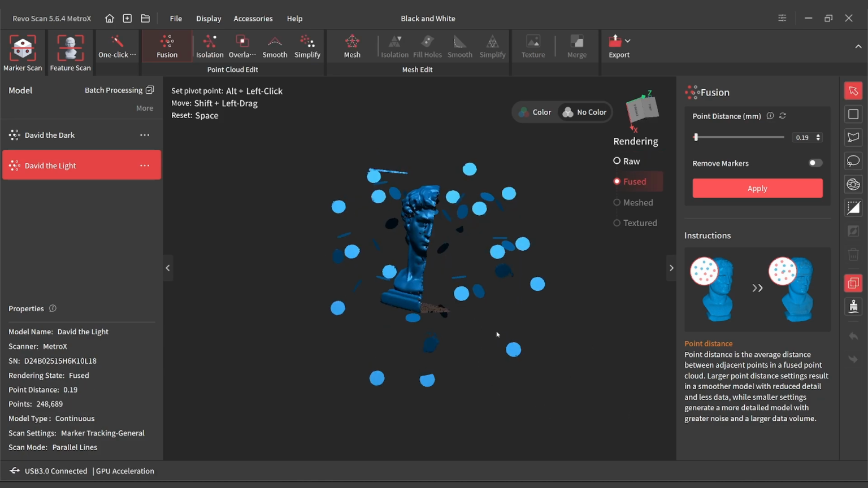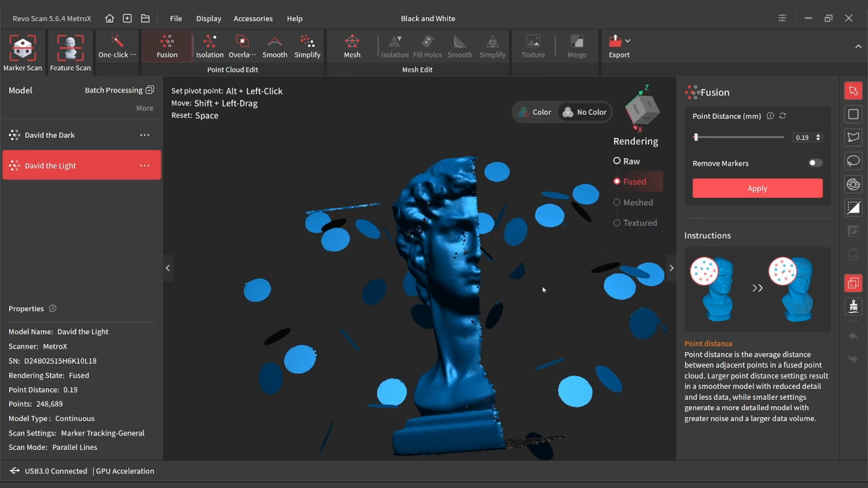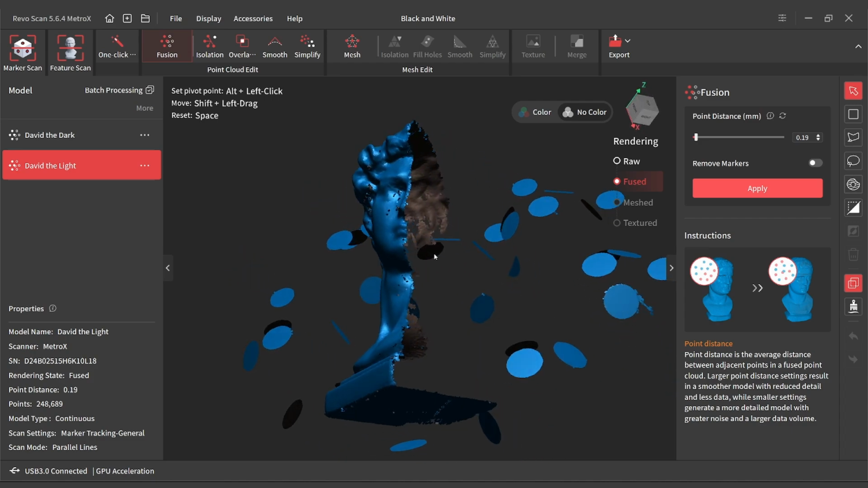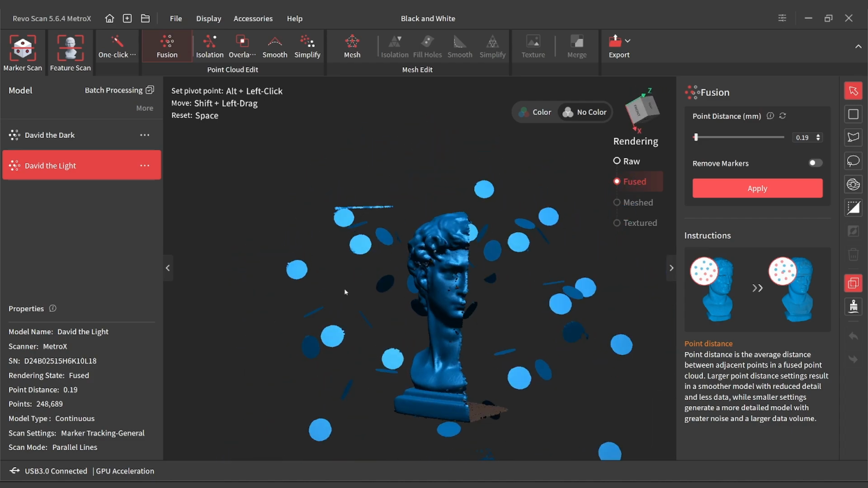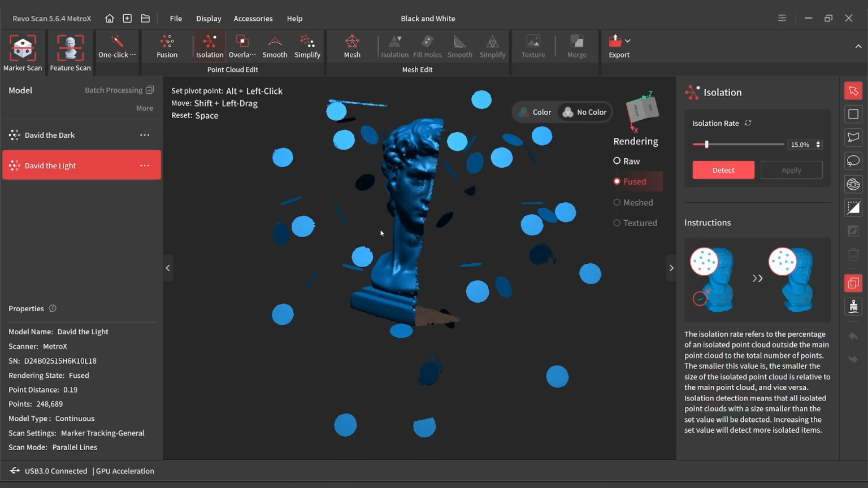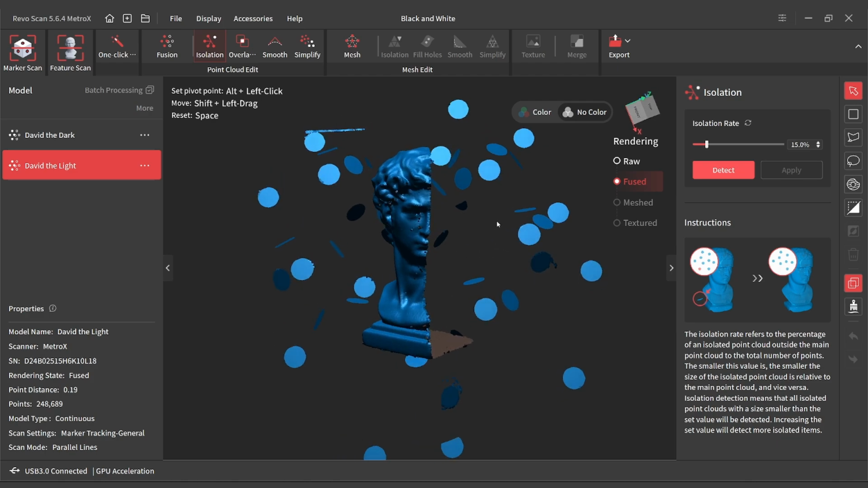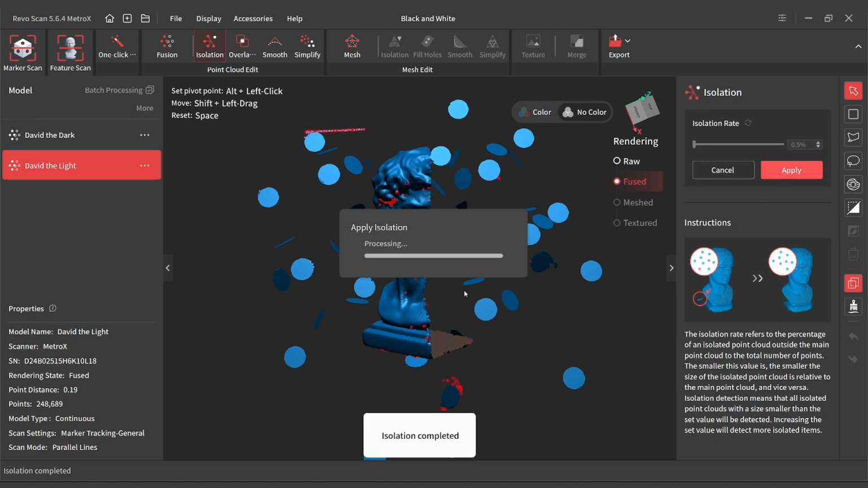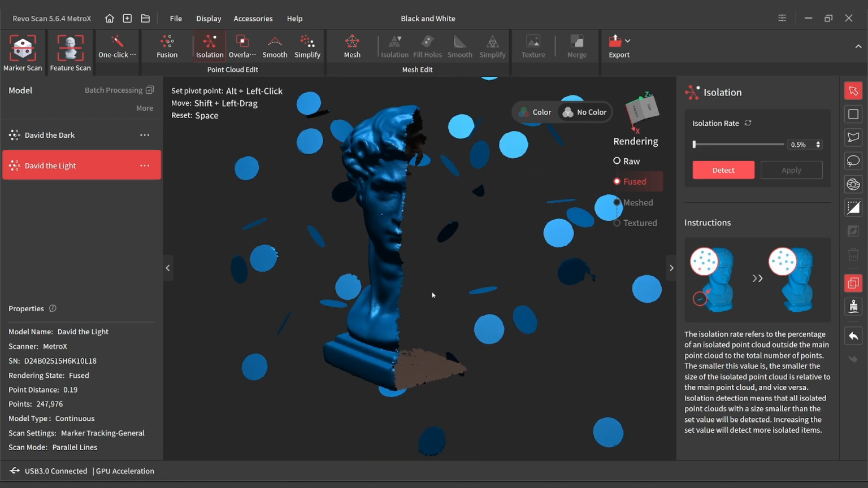All right, that fused really nice. Got a little bit of free-floating data there. I mean, it's a reflective surface, glossy plastic, not unexpected. Otherwise, that's really nice. If we did a normal isolation on this, we would lose probably all these marker points. I don't want to do that because those are going to be useful in a moment. So I'm going to bring my isolation all the way down to 0.05 or 0.5. Yeah, and that lets me get most of the noise here. And we can always clean that up in a future step too.